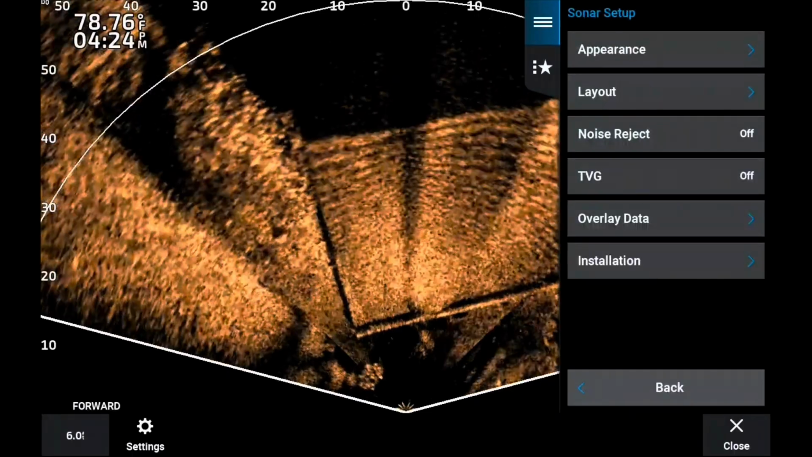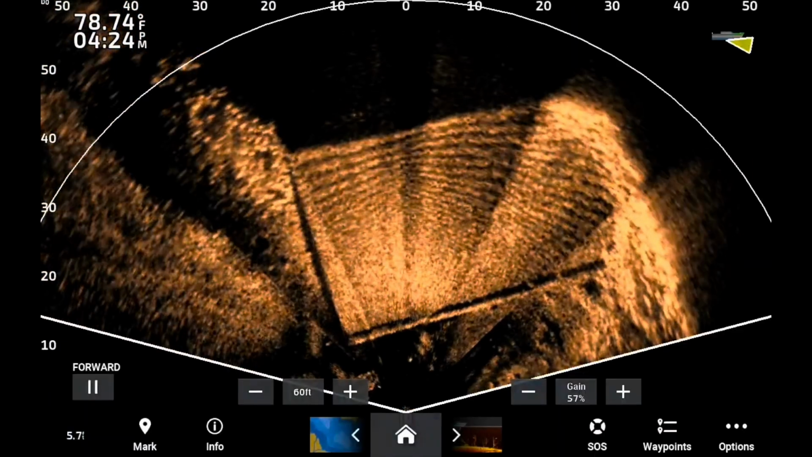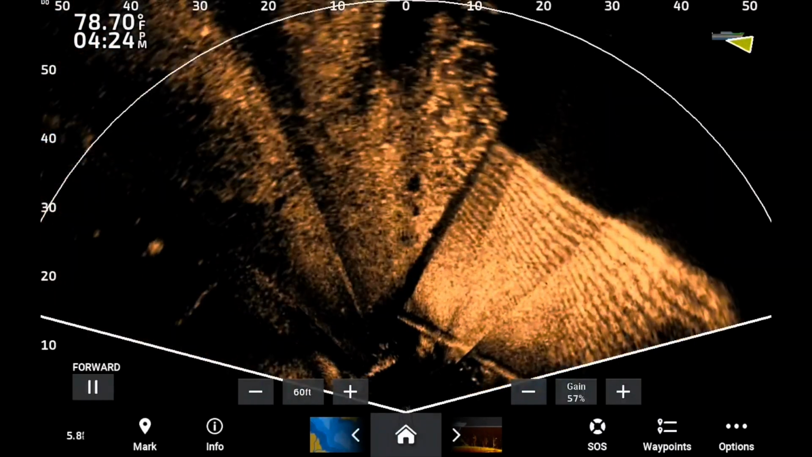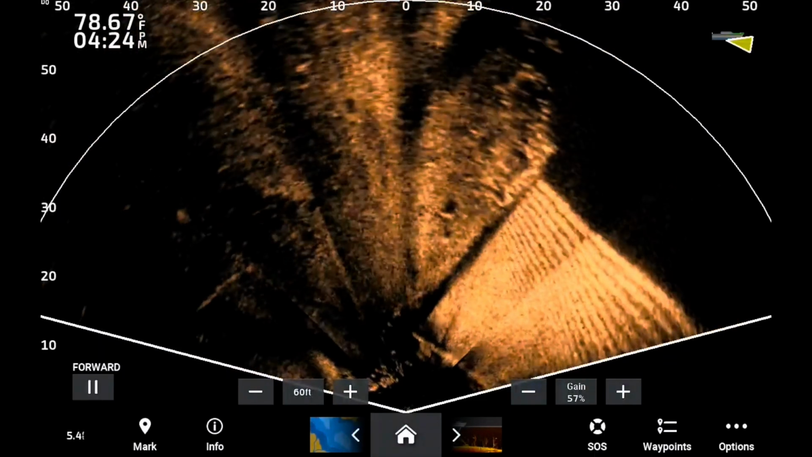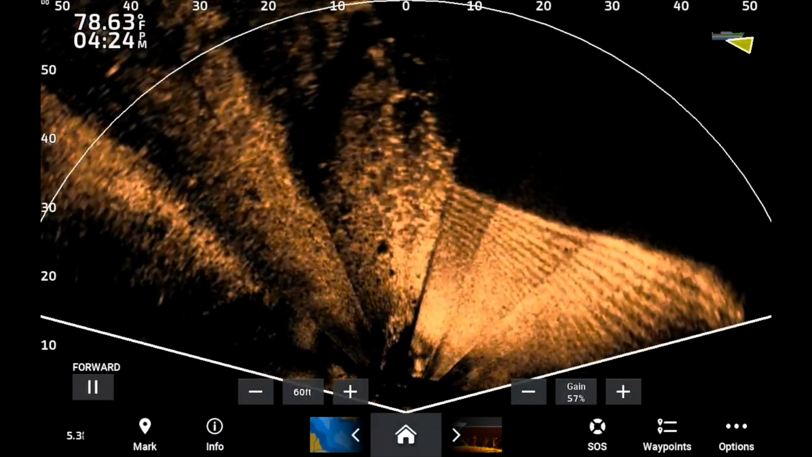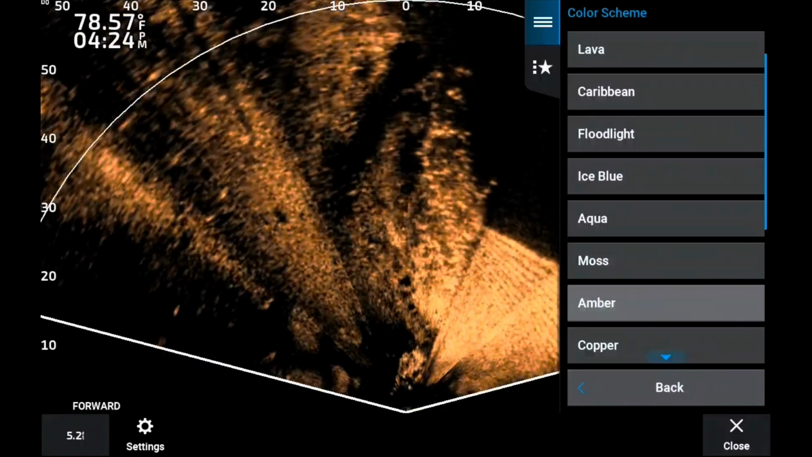And as you also know, I use my noise reject on high. I think it creates a better image in perspective mode to use it on high, and it will kind of help clean up that picture more. TVG doesn't do a whole lot in this situation, but definitely noise reject on high. Now, it will create sort of a milky image return, especially on the 34s, but I'm not looking for movement as much as I'm looking for that beautiful detail.